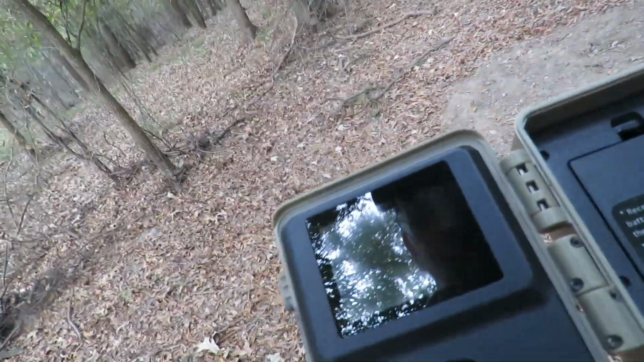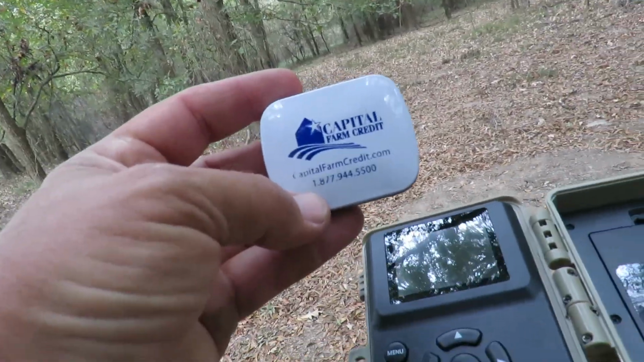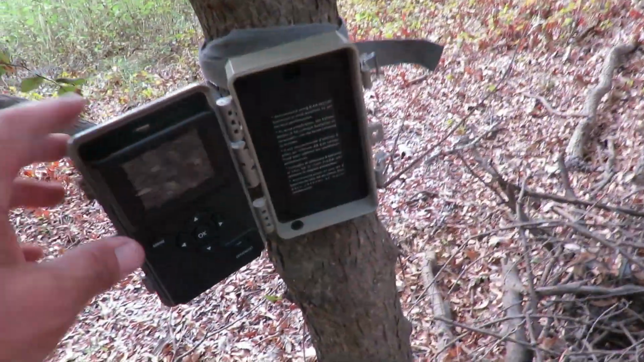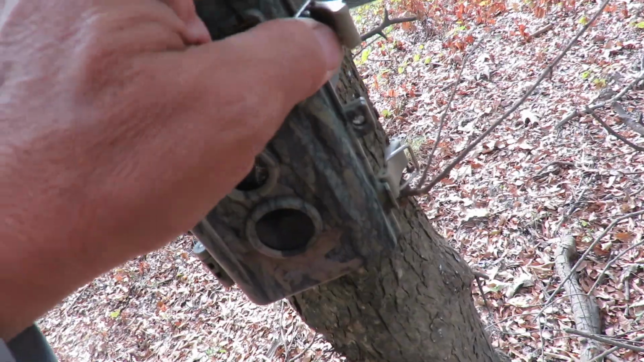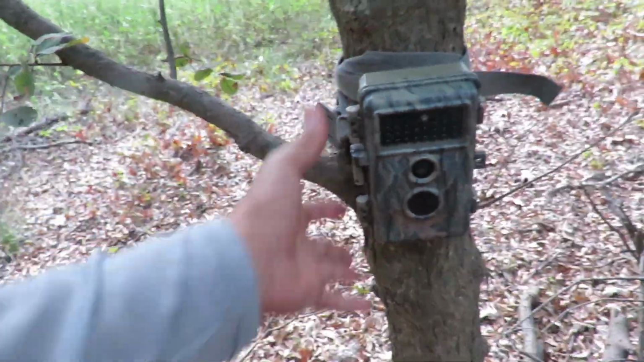Grab a new memory card out of my little case here, little Altoid type mint tin, and load this camera, format it, get it ready to go again. Strap it to the tree. One little button, turn it on. I already formatted the card. 20, 19, 18, 17, 16, 15, 14, whatever. Keep going.